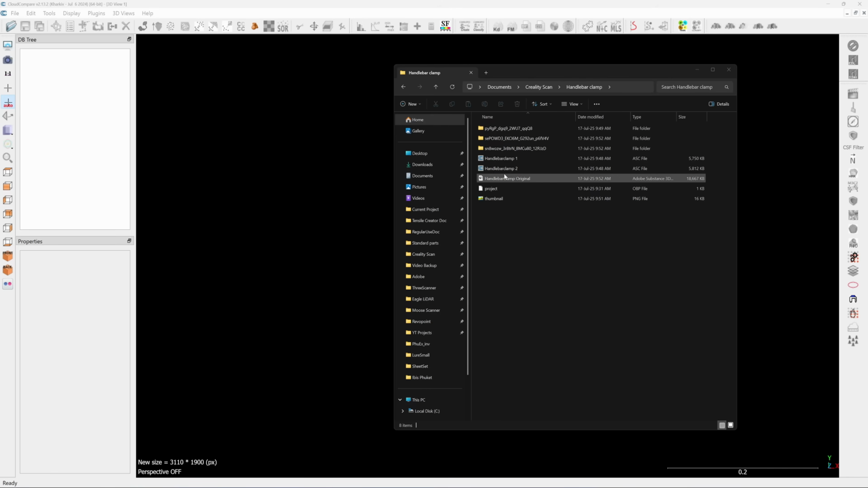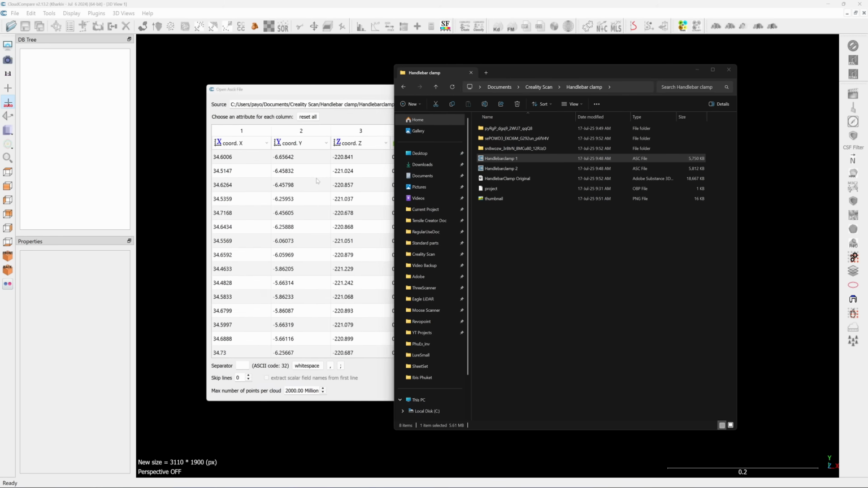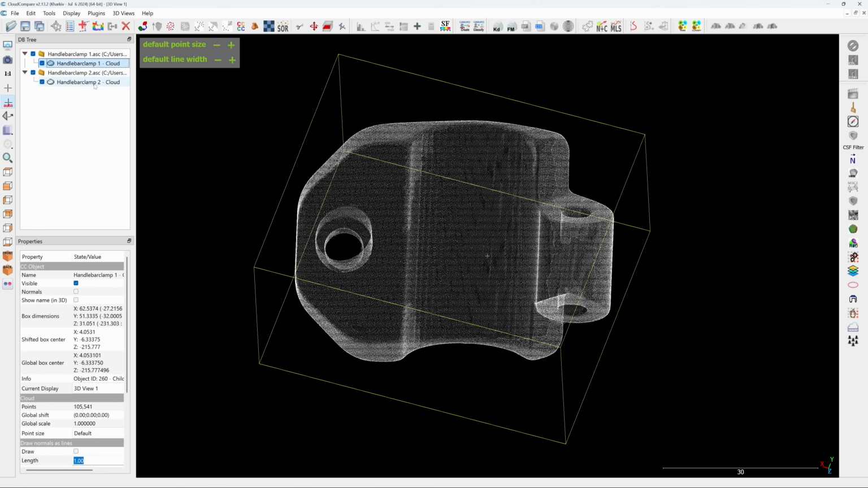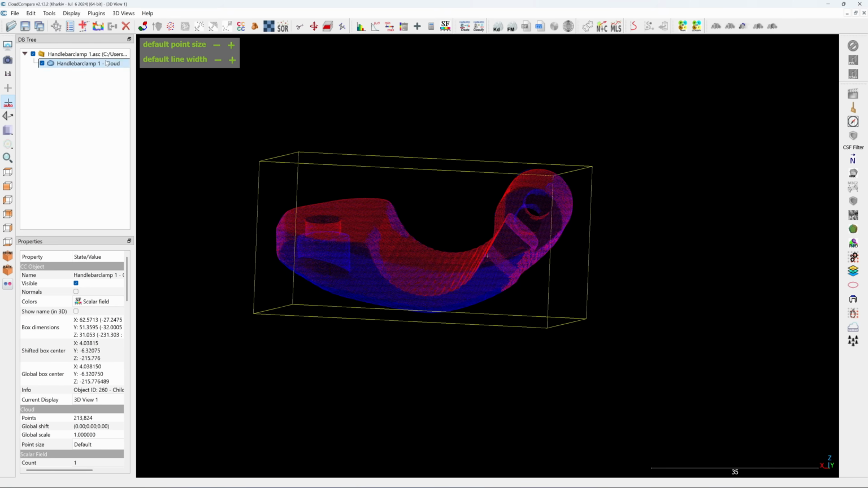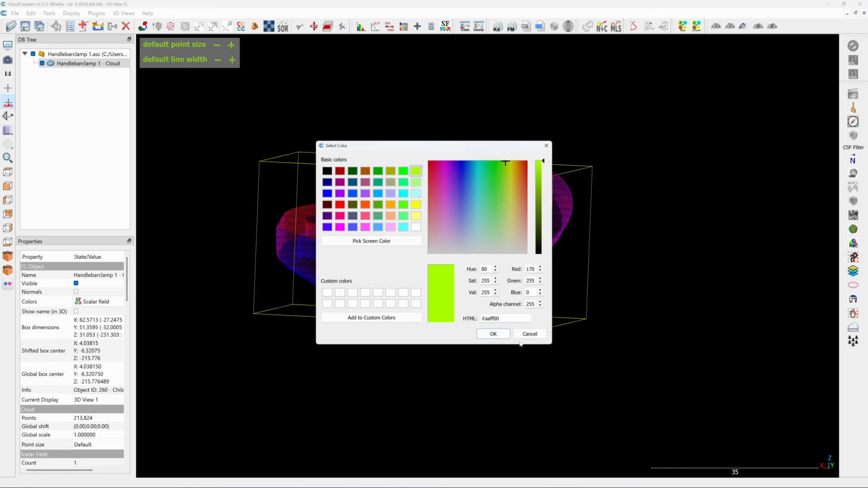Okay, here's in the CloudCompare. Drop in the point cloud. So I will merge these 2 scans together, merge multiple clouds. I'm going to change the color to light green.